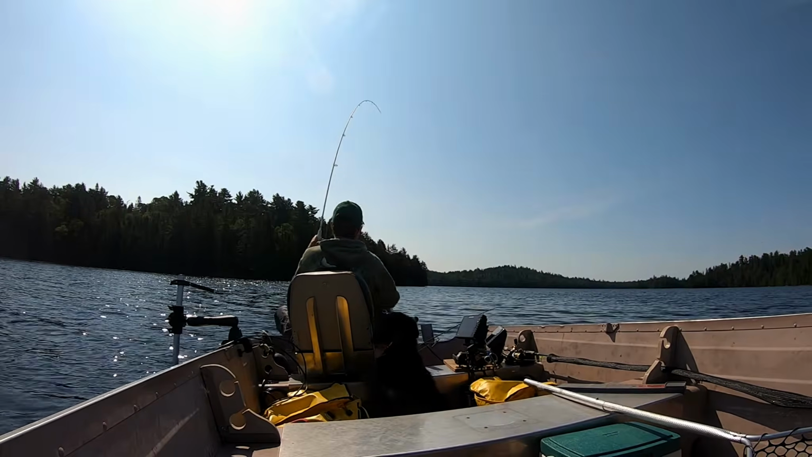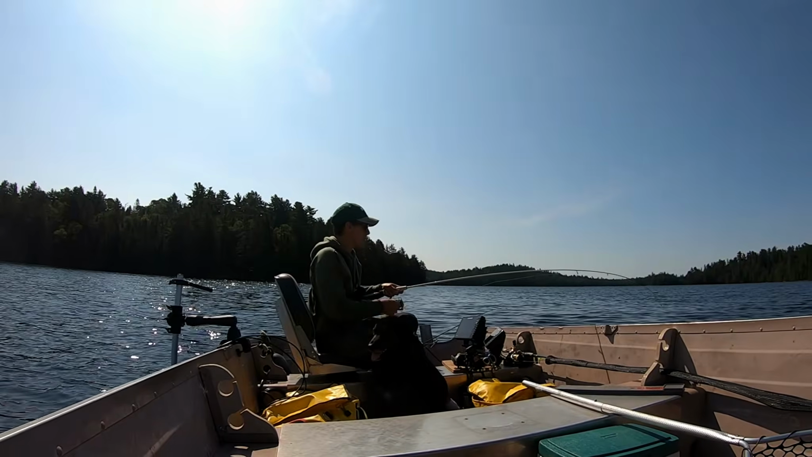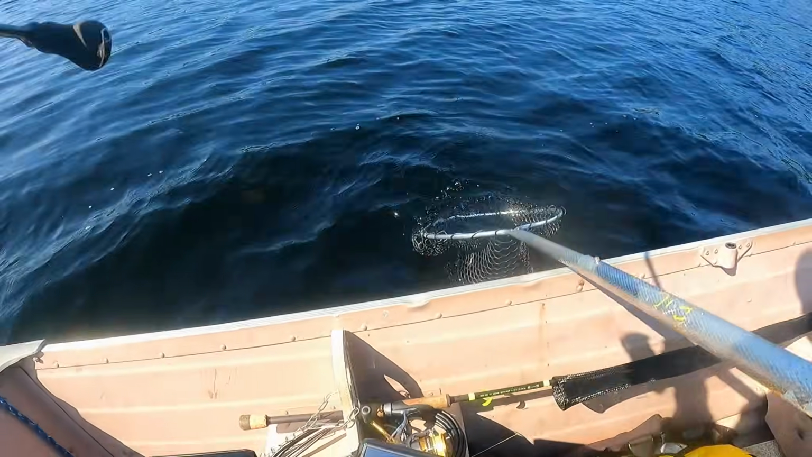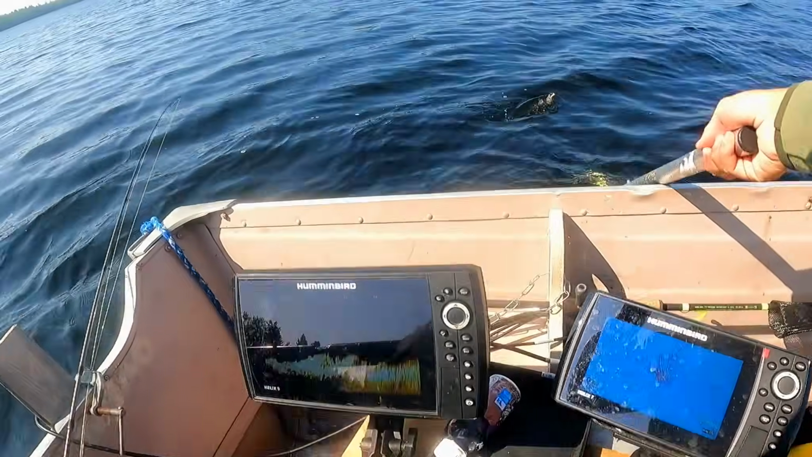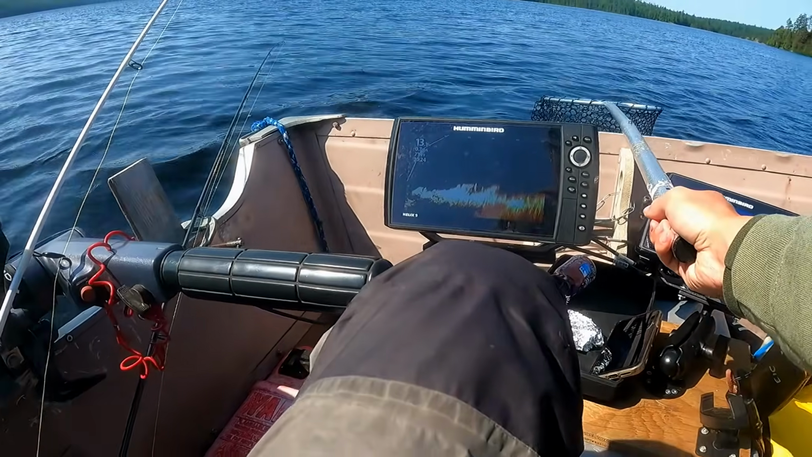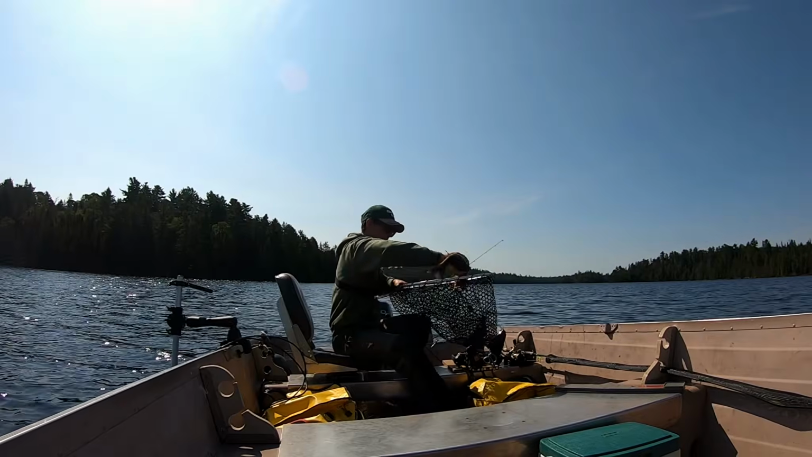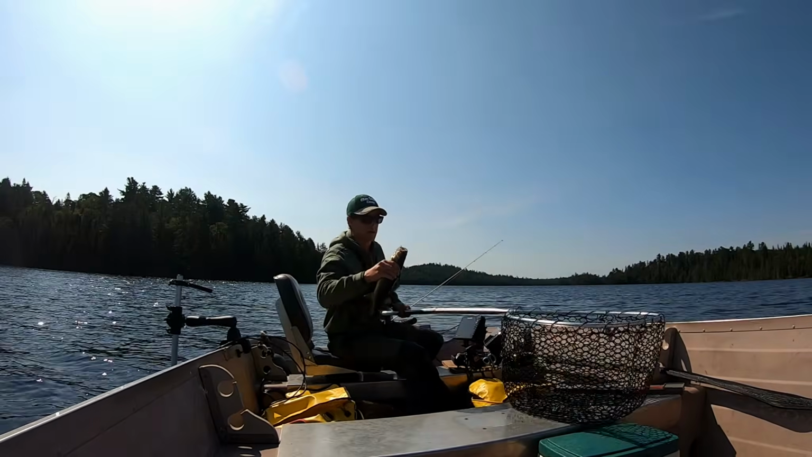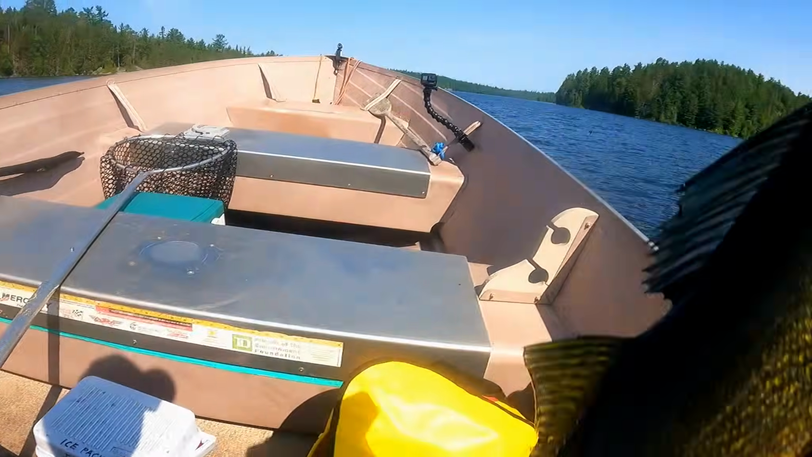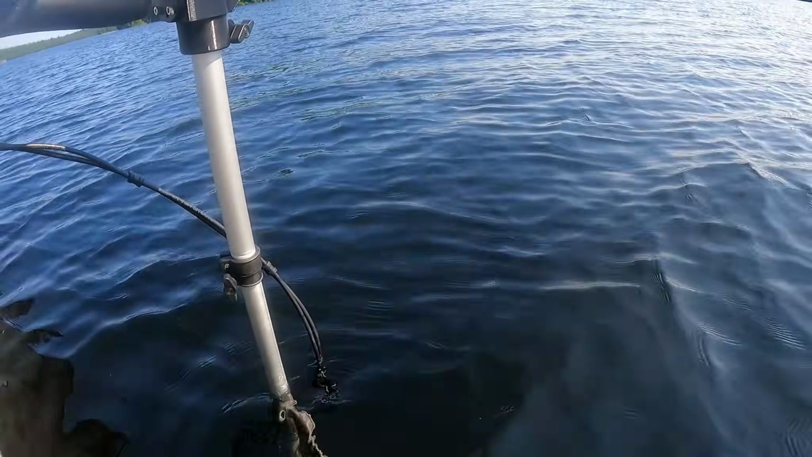There we go. Another walleye. This spot's paying off good. There we go. We're up in about 13 feet of water. They're feeding on this one hump specifically. They weren't heavy on any of the other shoals. This shoal seems to be having more walleye this morning.